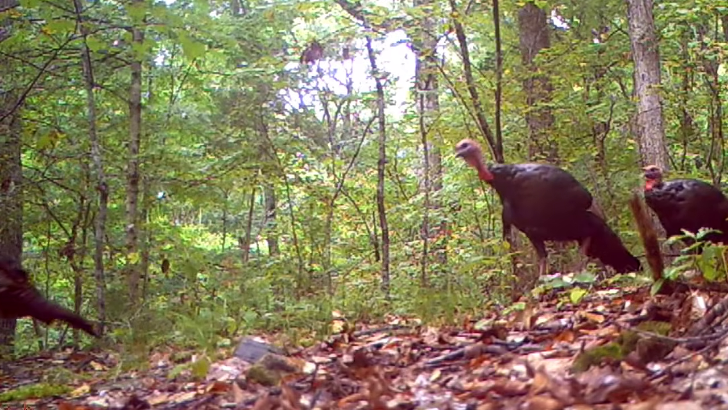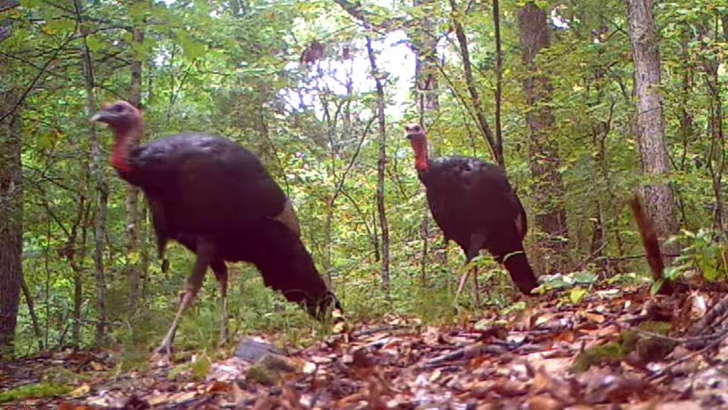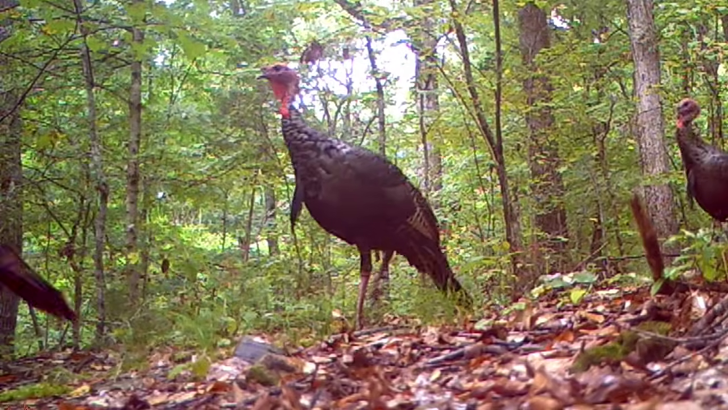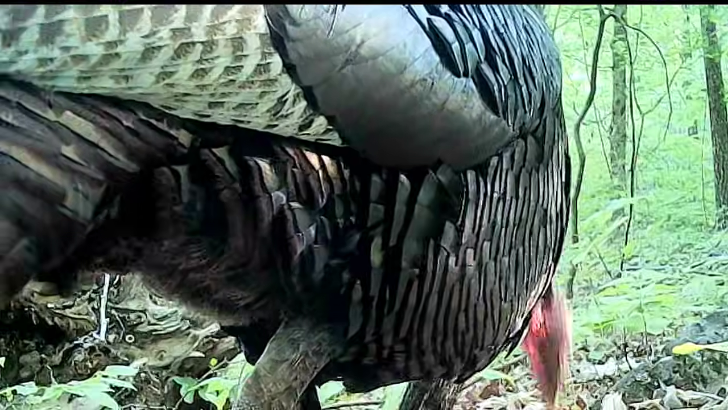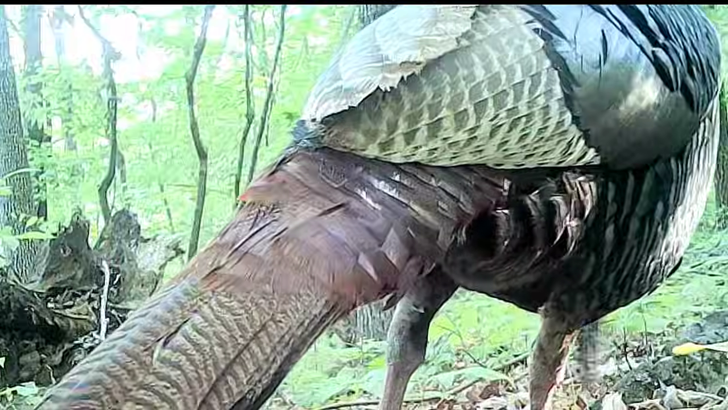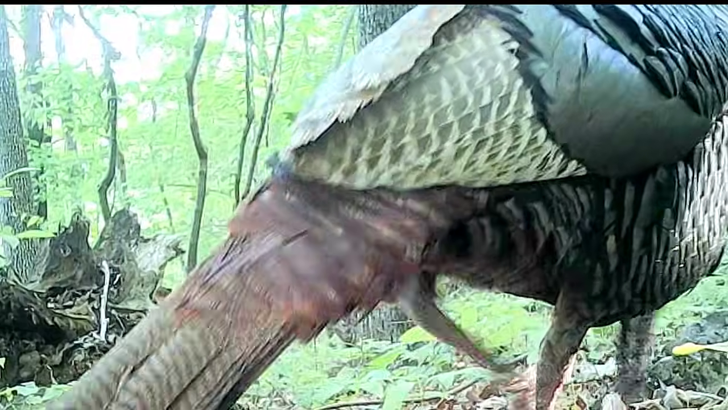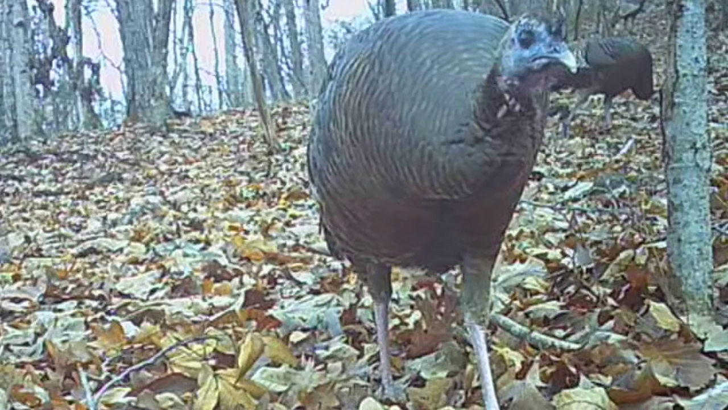The toms run around in their flock, and the hens run around in their flock. And they only intermix, I guess, in the spring. But ain't these some beautiful toms moving through? And they just browse all day long in these woods. They like bugs, worms, grubs, acorns, whatever they can get a hold of.